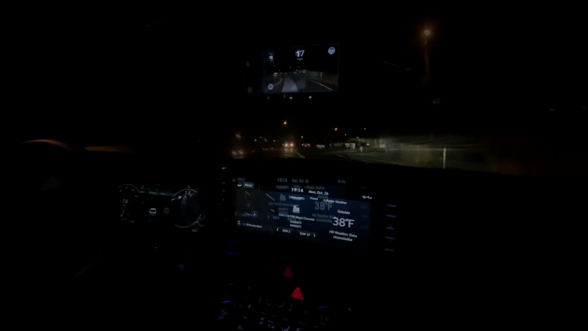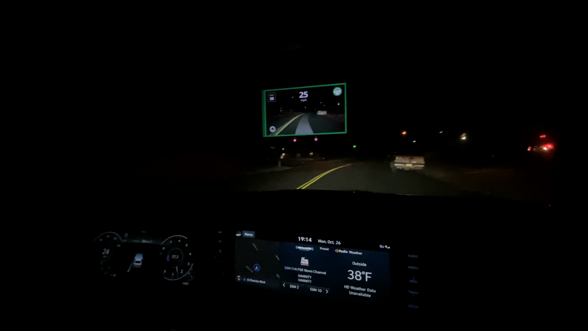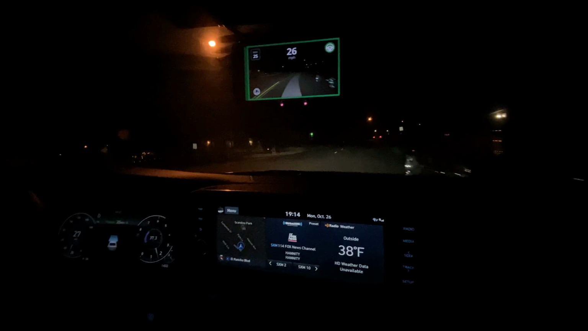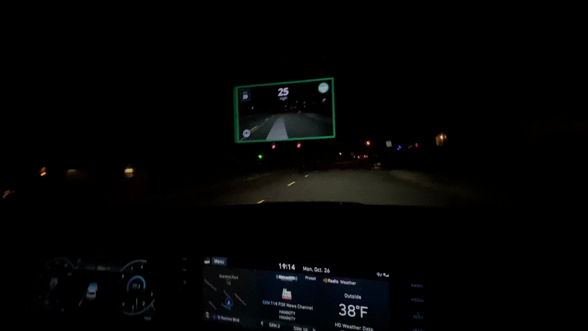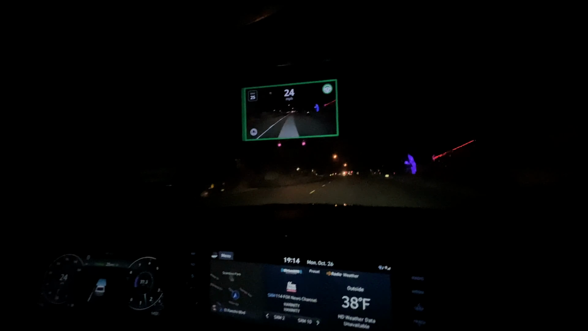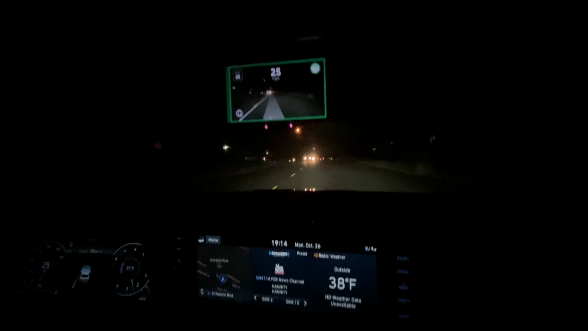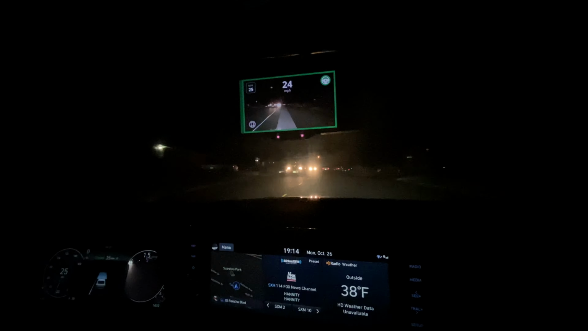I'm going. Lane lines up here. There will be for a minute, but I'm gonna turn it down to 25. So we just have single lane lines now, and it seems to do pretty well with that. Yeah, it's following pretty close, allowing people to still park on that side over there.